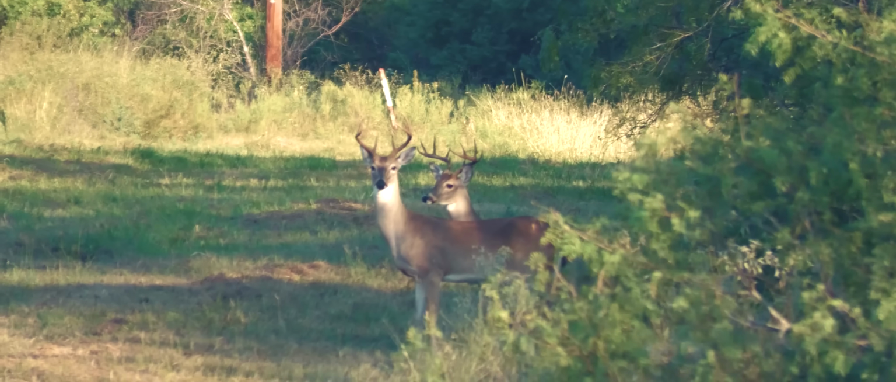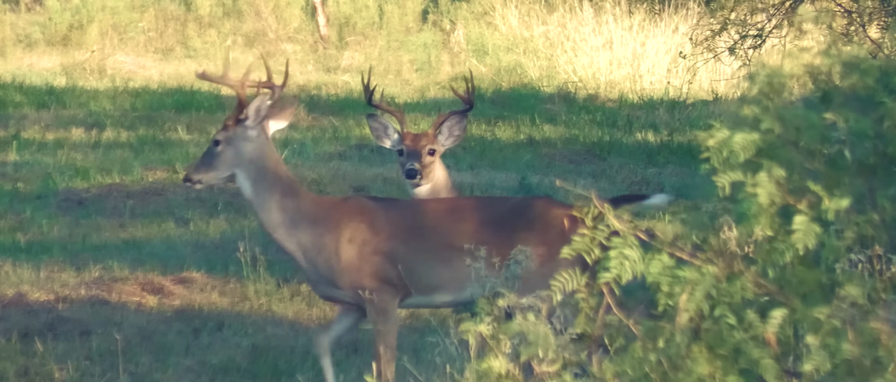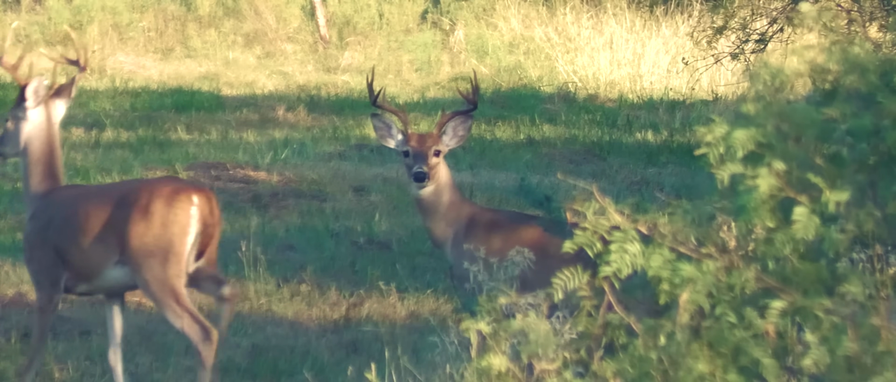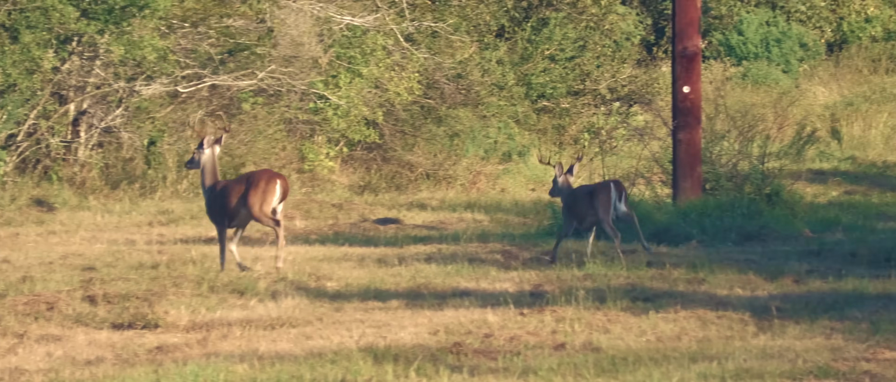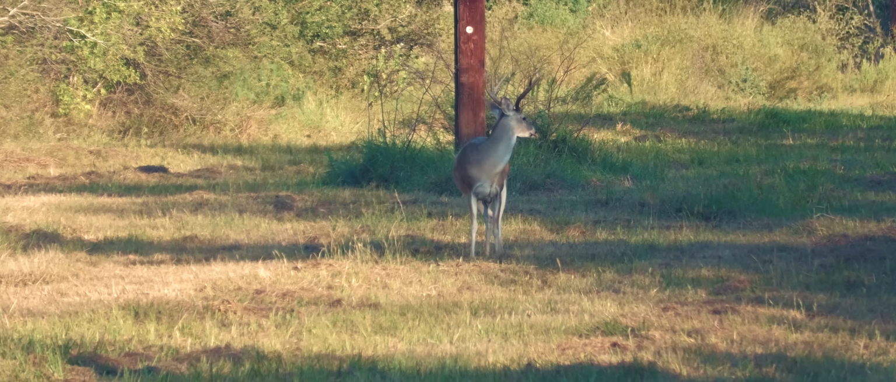Well, that didn't take long. Showed up in a hurry. Both of them look really young. They're probably siblings. And off in the brush they go. Oh, there's another one right there.